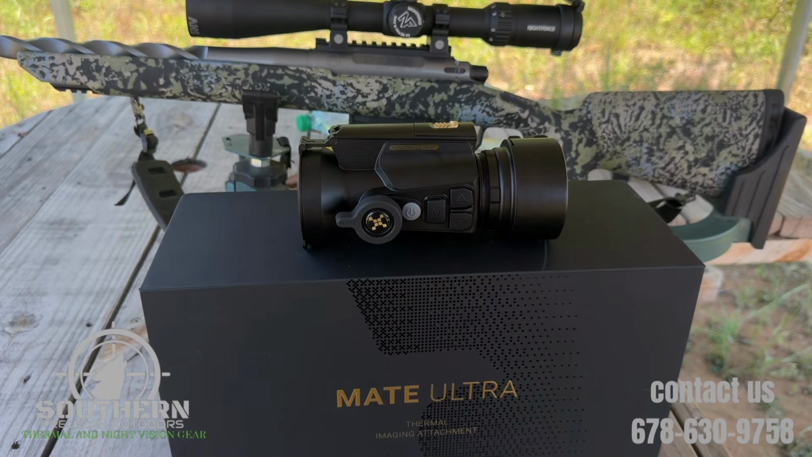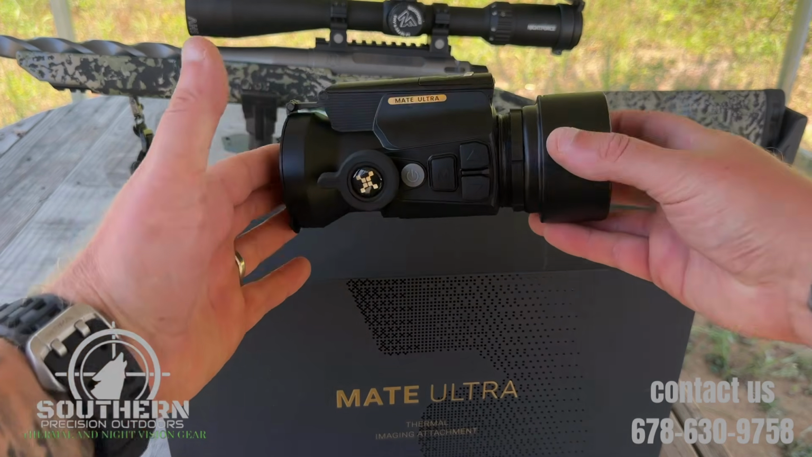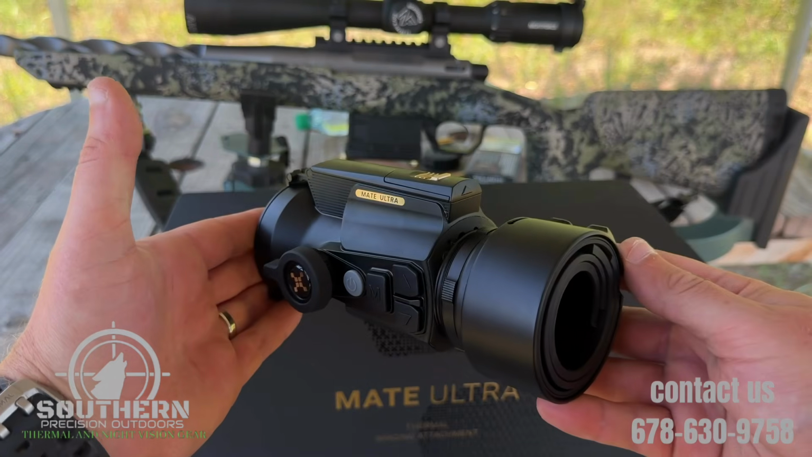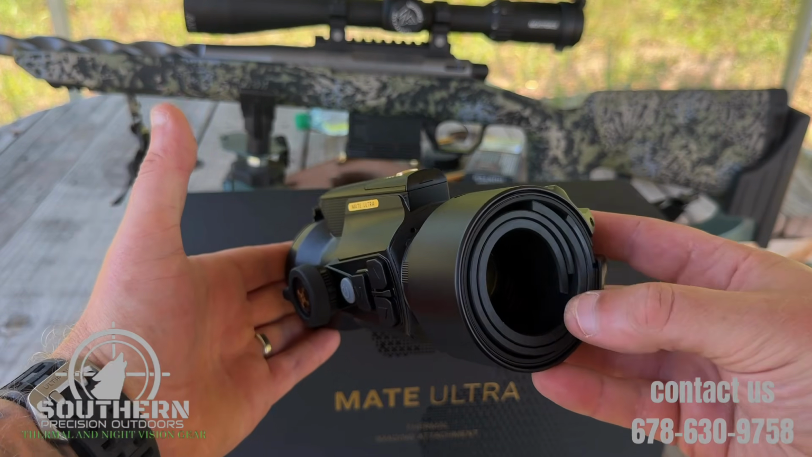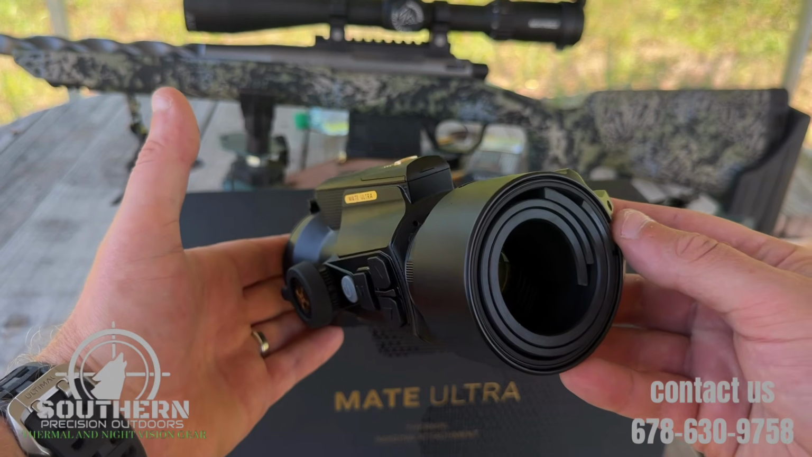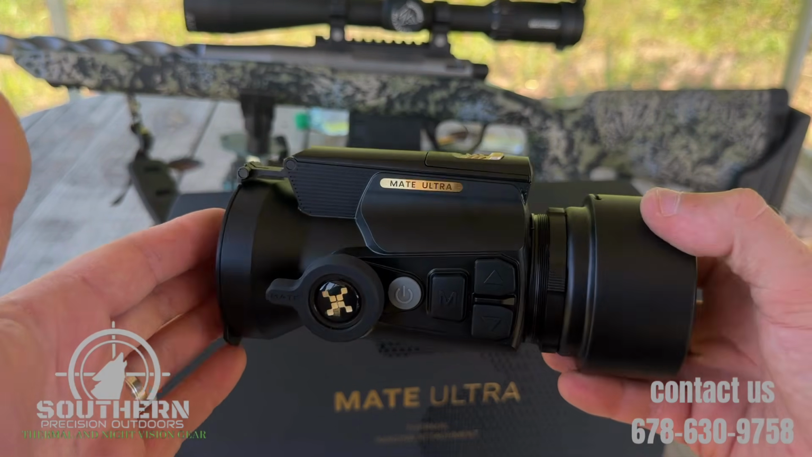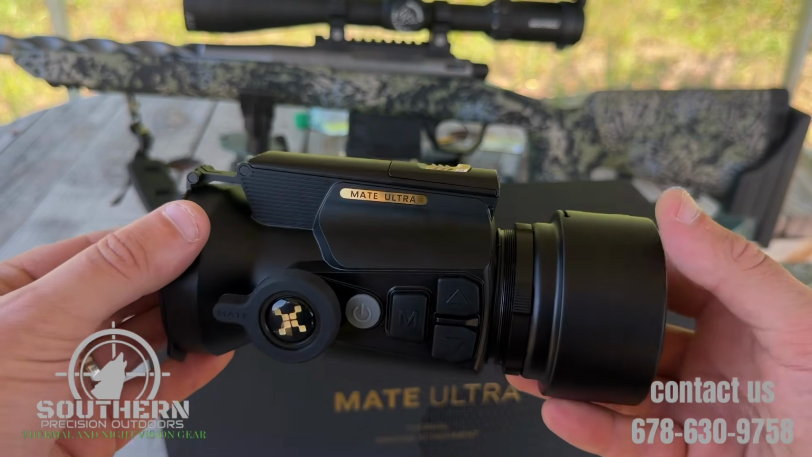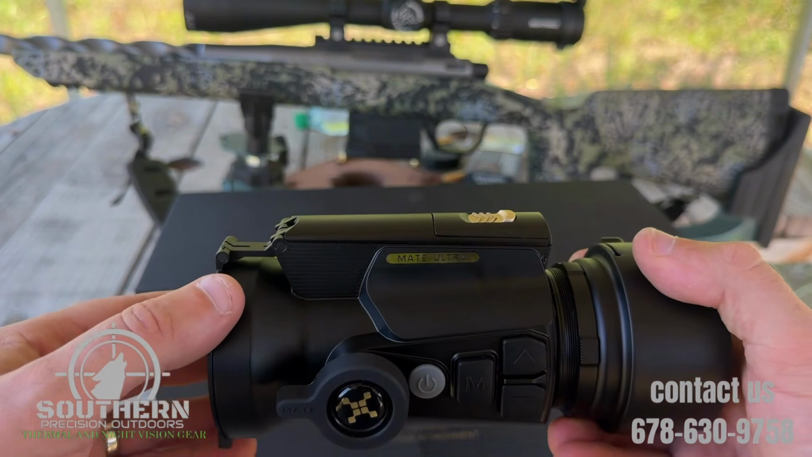All right, guys, when you first take your MATE Ultra out of the box, it's going to come just like this. And this is your end that mounts to your day optic. So you'll notice all of these different spacers of different thicknesses. So these are included, so this thing pretty much fits any diameter day optic. So I'm going to show you guys how to get this thing attached. We're going to throw it on this Night Force.